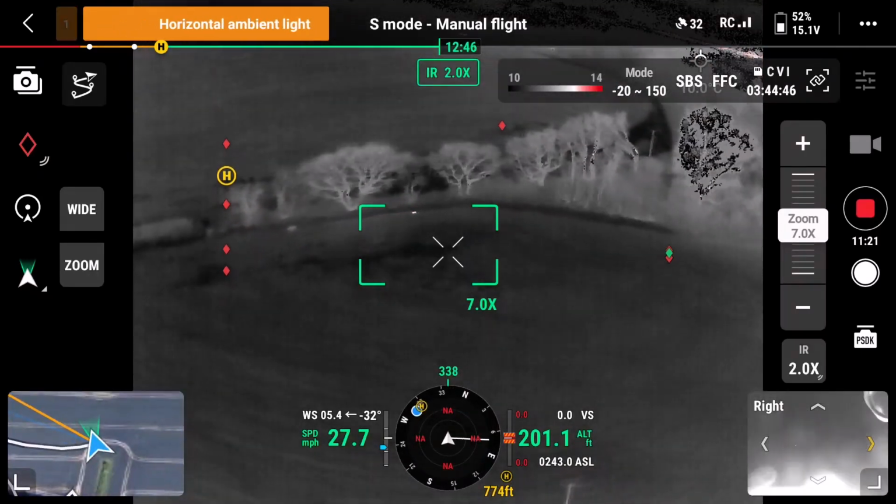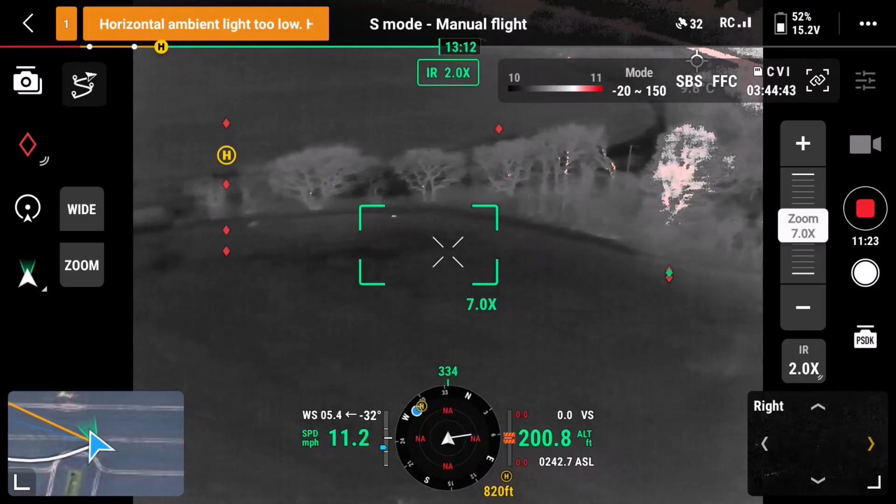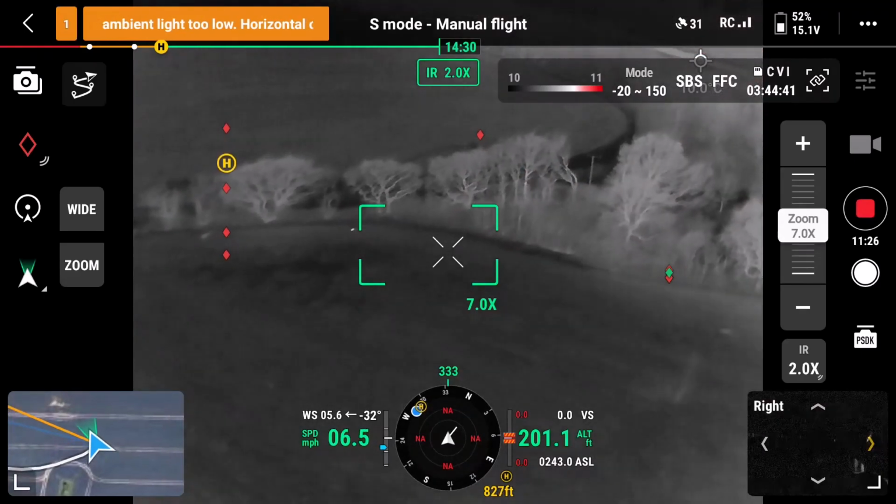It's moving too fast for a chihuahua. It's a fox. Yeah, it's a fox, definitely. Just give me a minute.